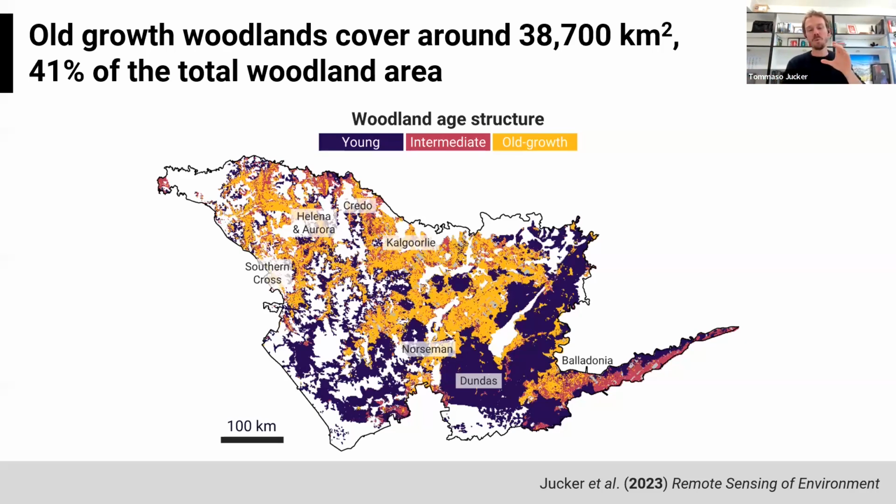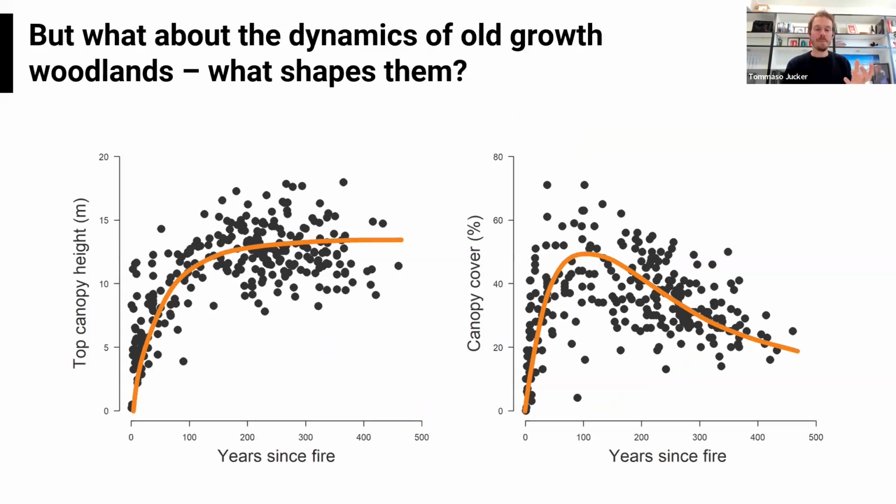But what I really wanted to diverge and jump off on today was something that caught my eye when we were doing this modeling. So underlying that map is this data that you see here. On the y-axis of both plots, you have some data that we acquired from LiDAR, and each point is a plot in the field. And then these structural metrics, either height or canopy cover, are put in relation to the time since fire. So how long ago that particular patch of woodland burnt last.